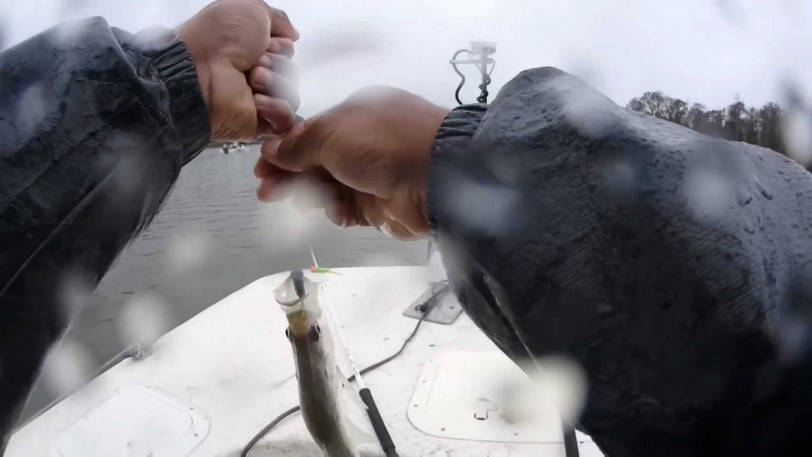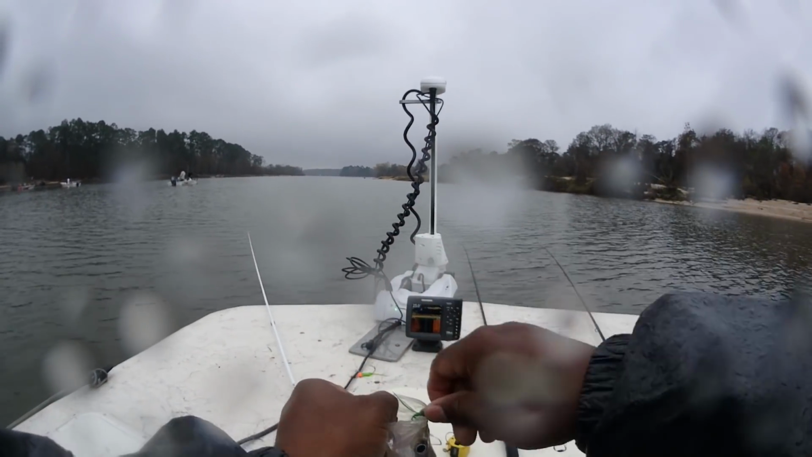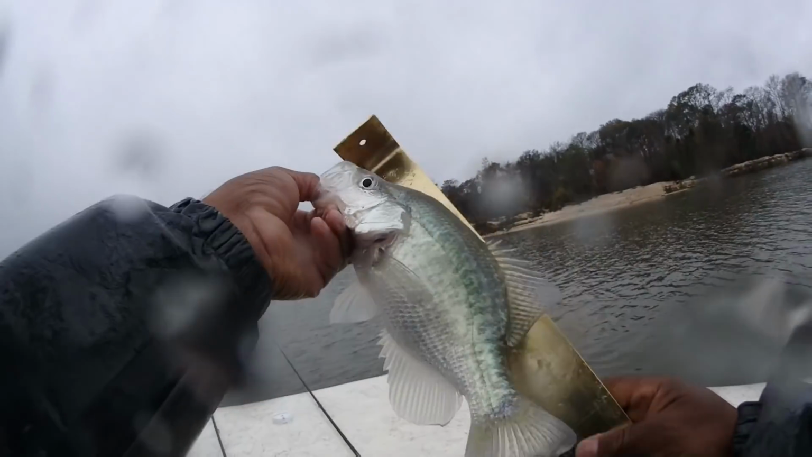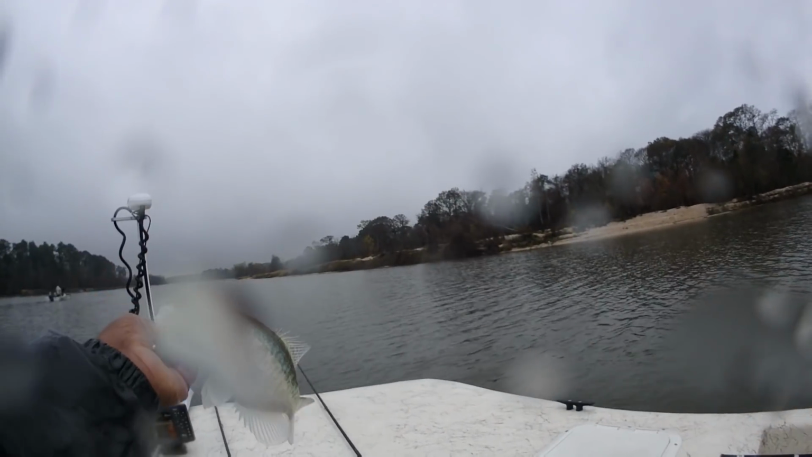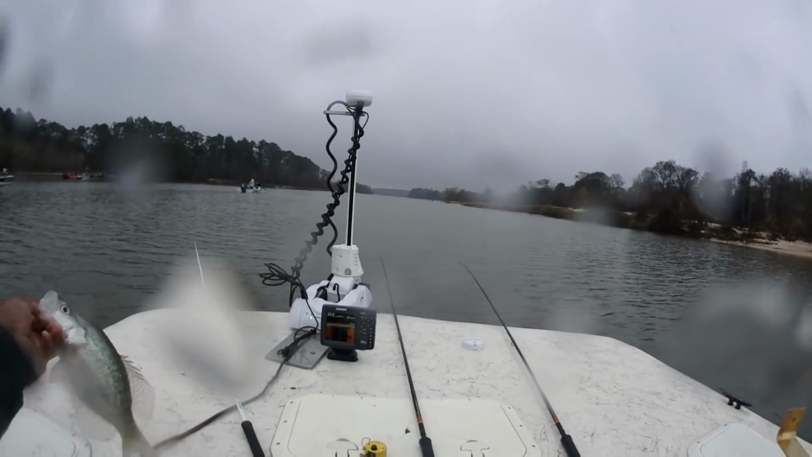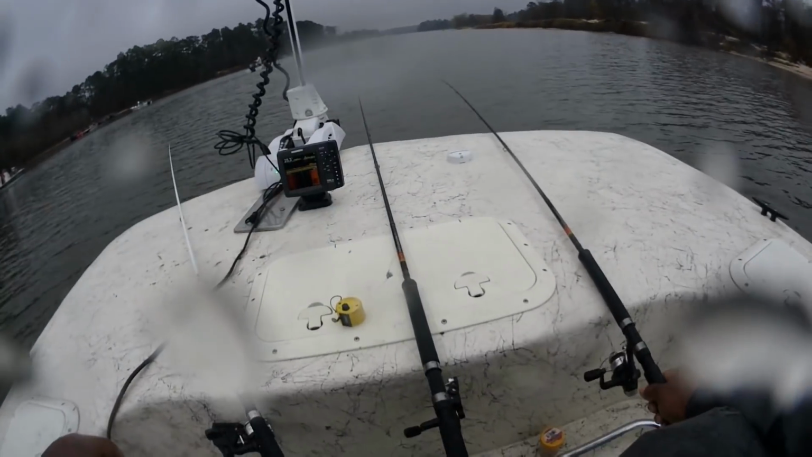Might make the mark. Just might. I don't think so, but we're gonna check him. Makes 11 inches, but we're gonna let him make it. I'll let that one make it.